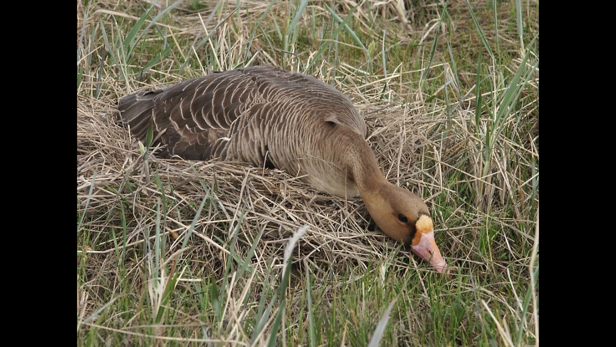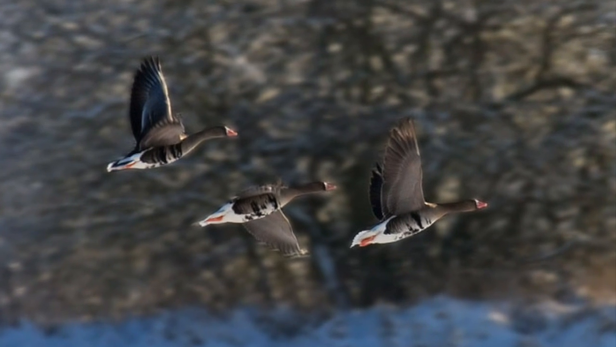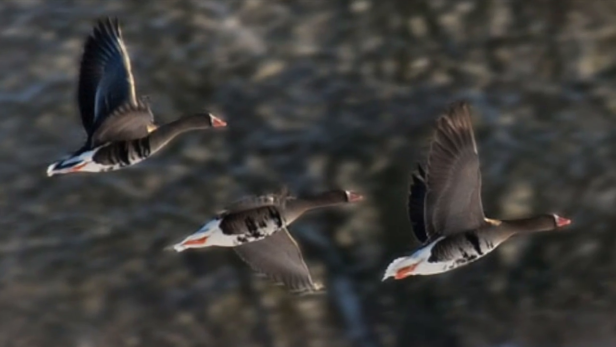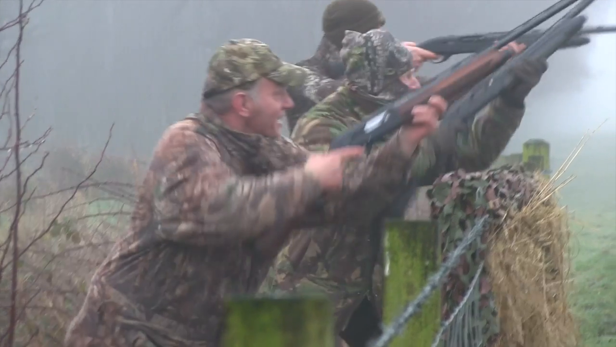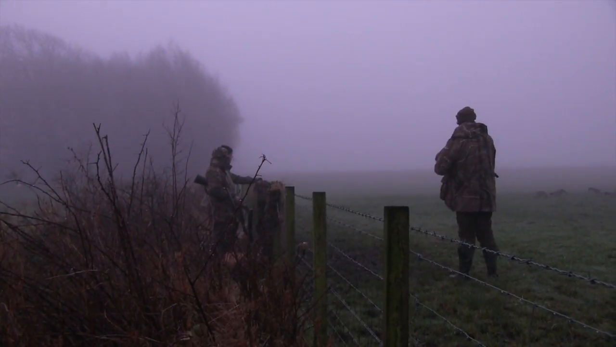And finally, the Welsh Government wants to remove the Greenland white-fronted goose from the quarry list, even though there's been a voluntary moratorium on shooting it for 40 years. In response to the move, BASC has warned against the dangers of over-regulation. BASC's Tim Russell said conservation relied on partnerships, not bans, and pointed to the overwhelming evidence that an alliance between wildfowlers and conservation bodies was already working.